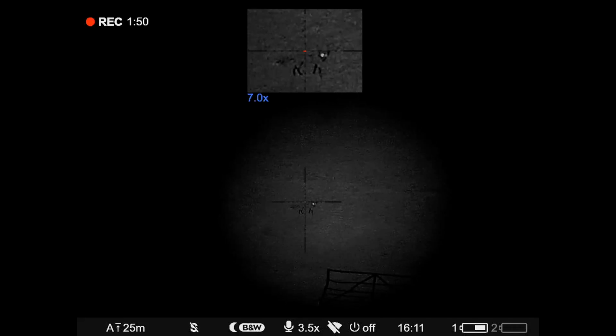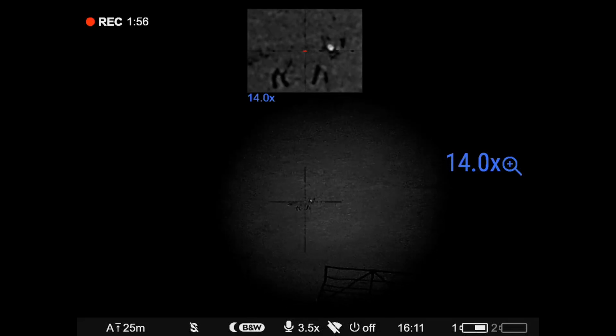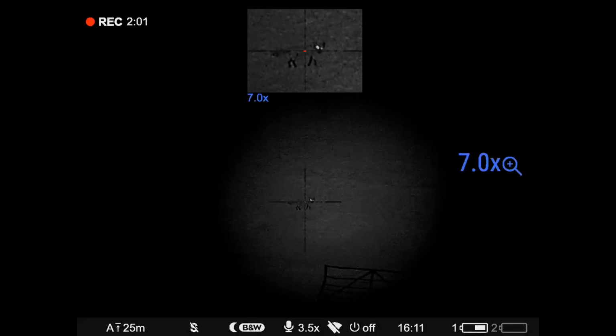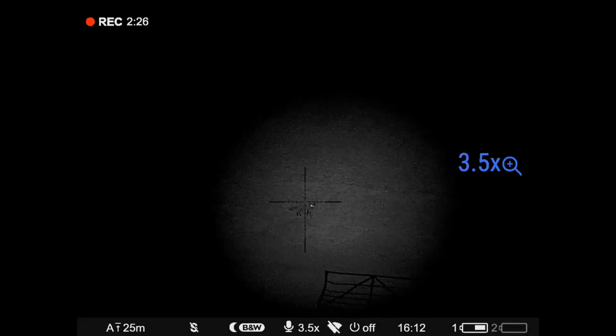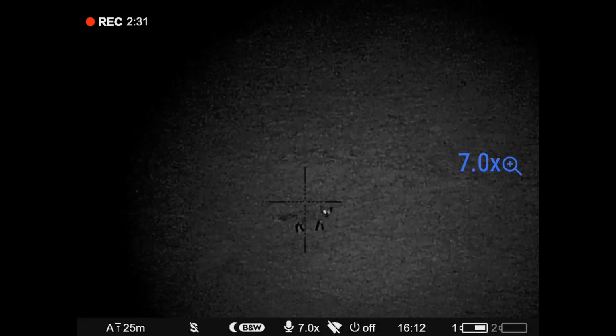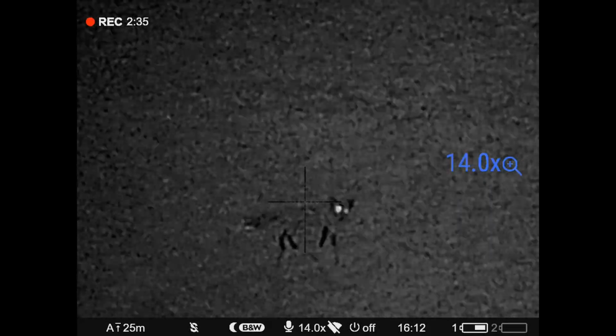So let's just increase the magnification. We're on 7 times there, so that's 14 times. As you can see, it's the picture in picture mode that's changing. Right, okay, so that's 3.5 mag, 7 times mag, and 14 times mag.